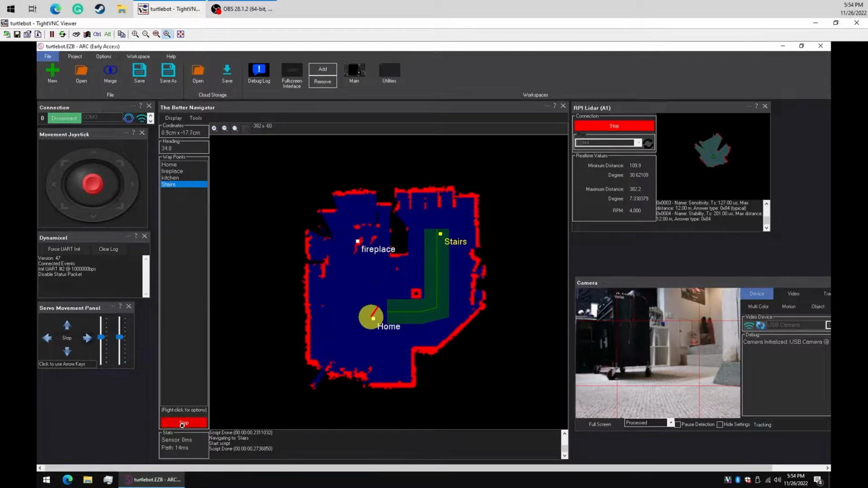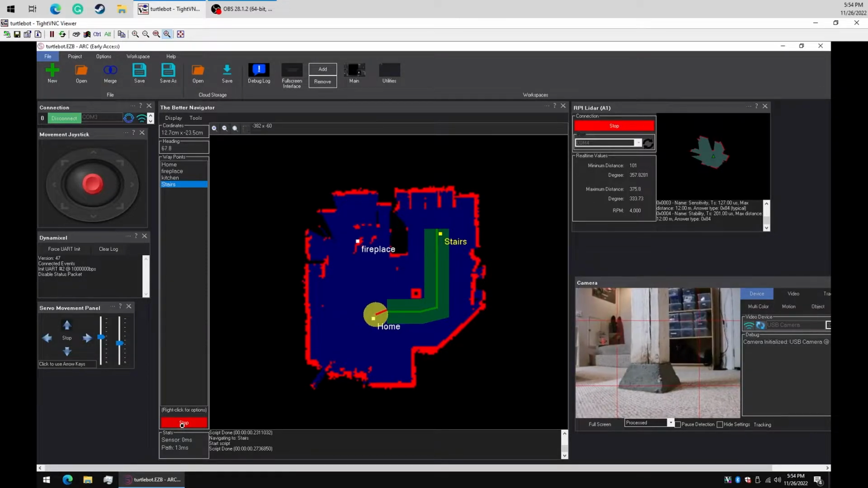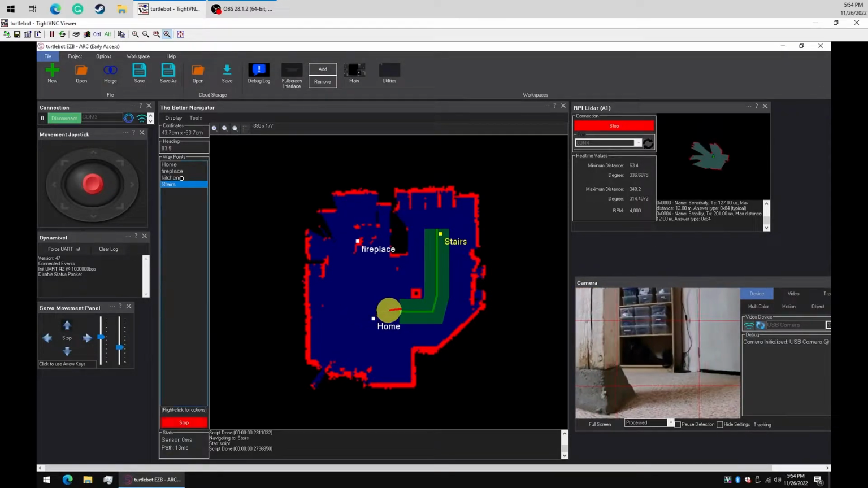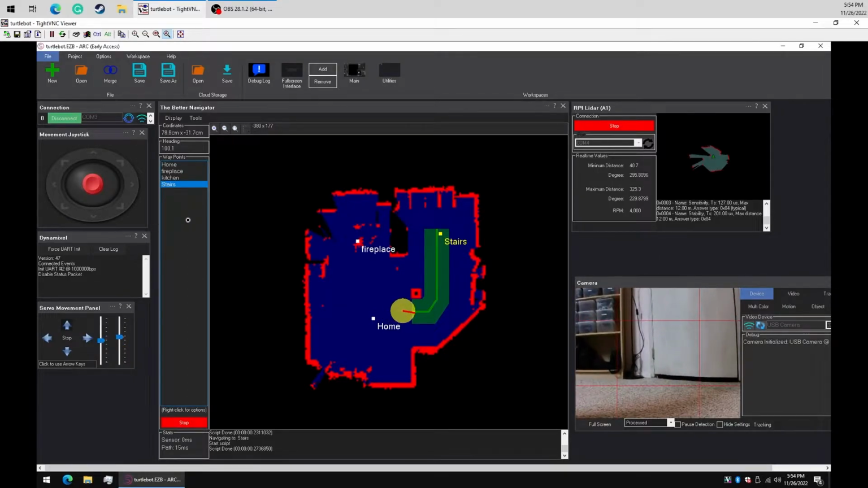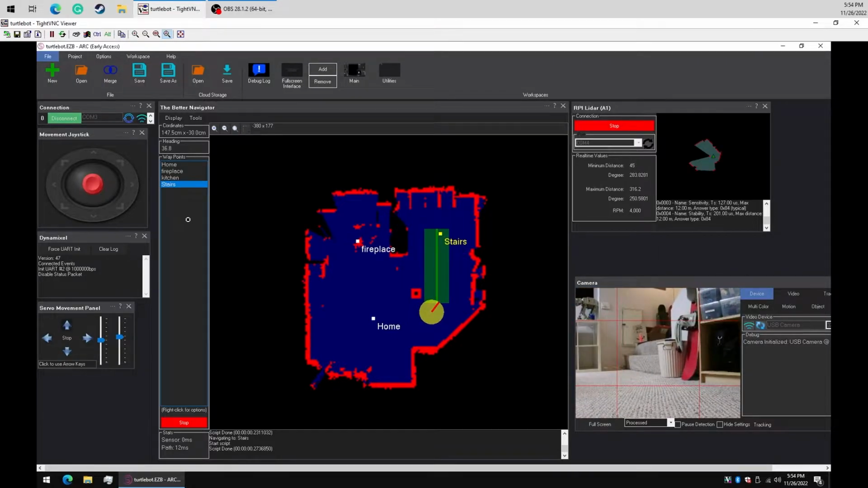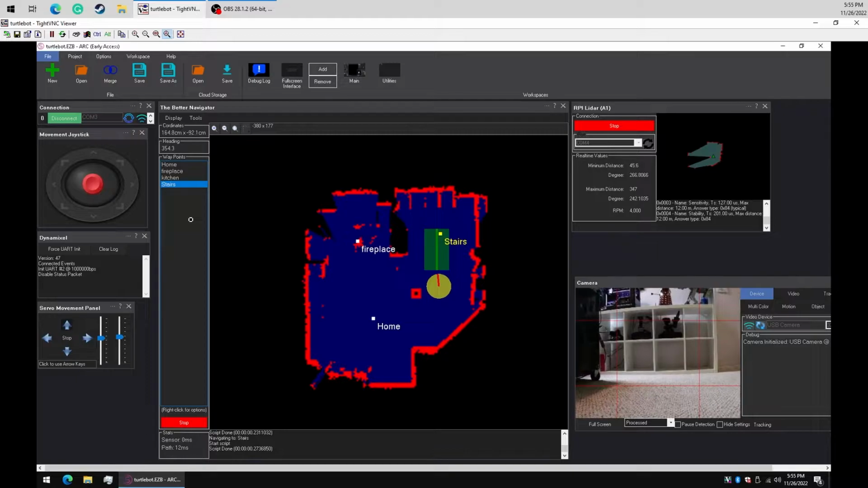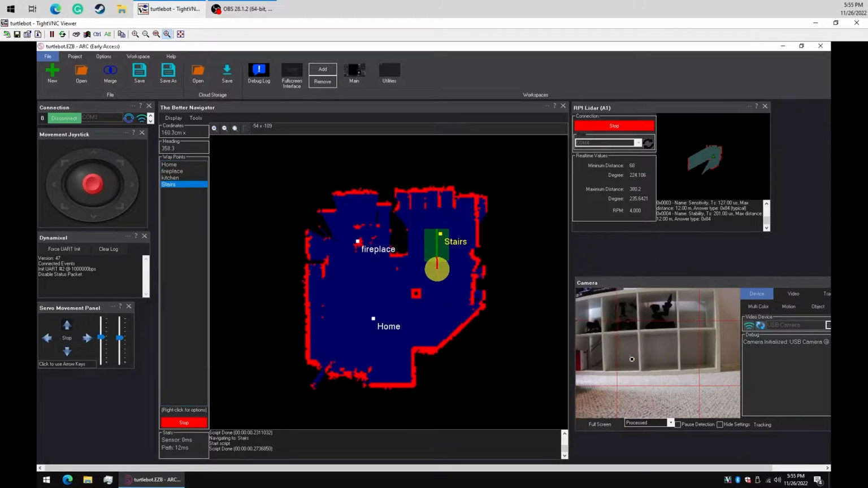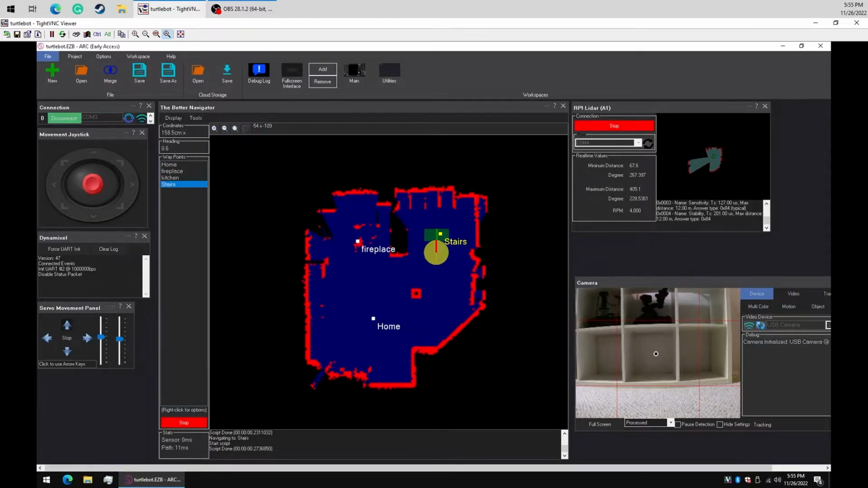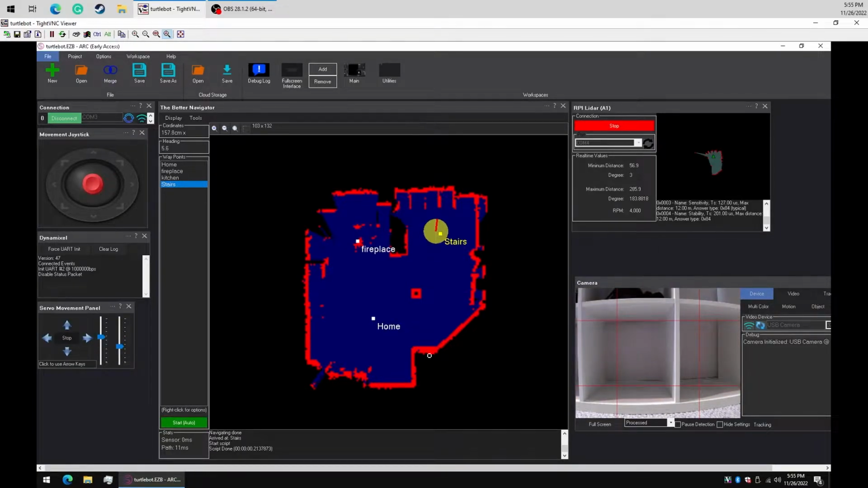And let's instruct it to go to where we just were, to the stairs. And there we go, we reached our stairs point.